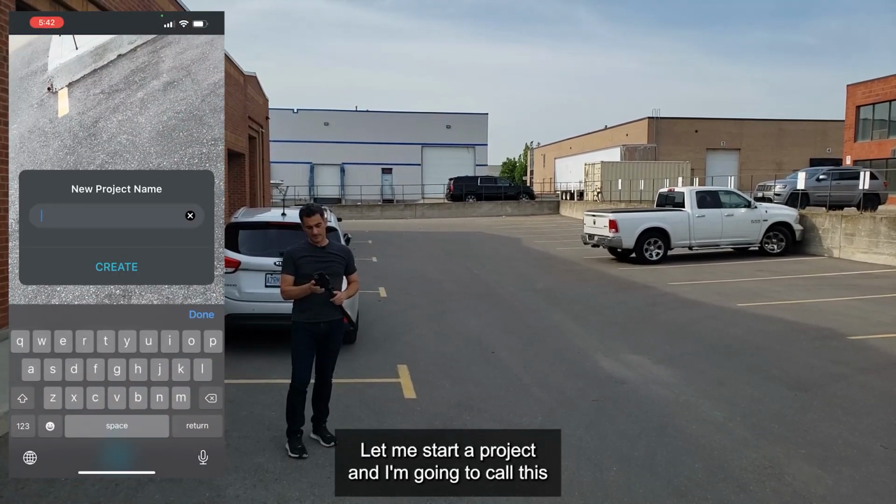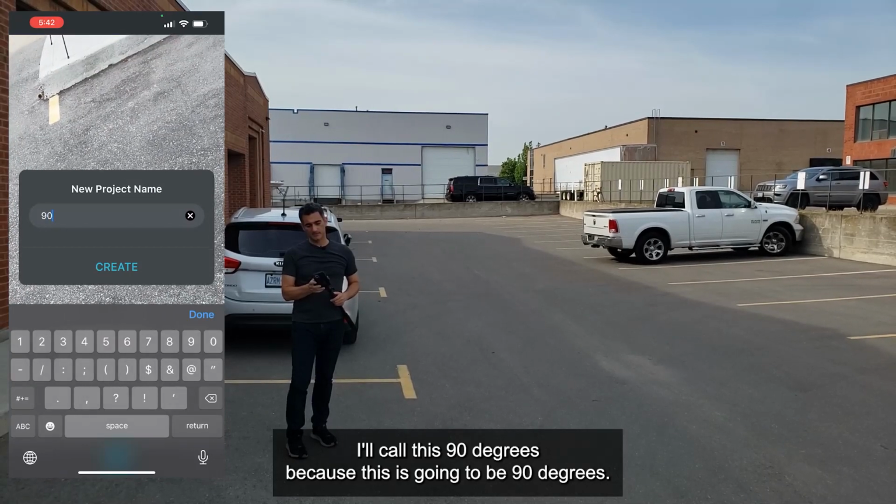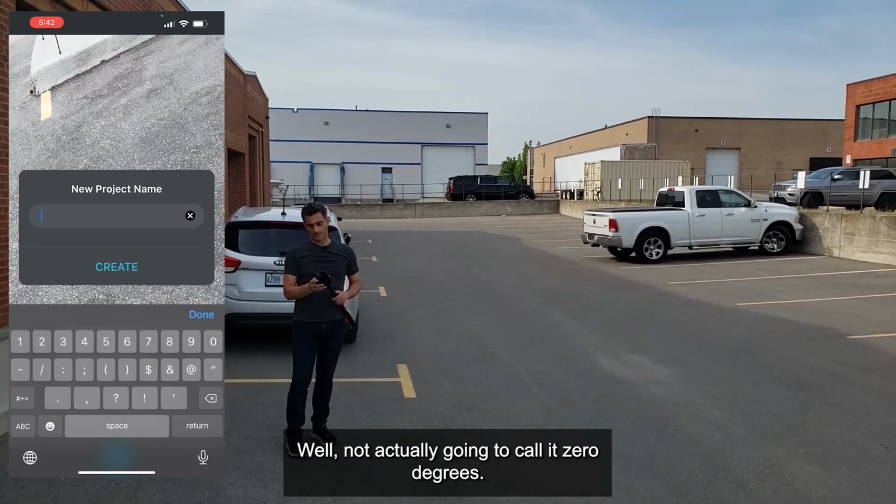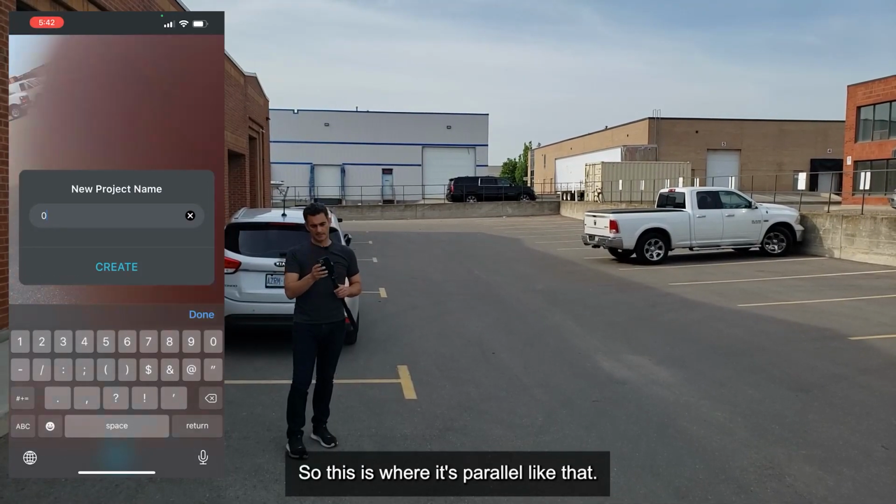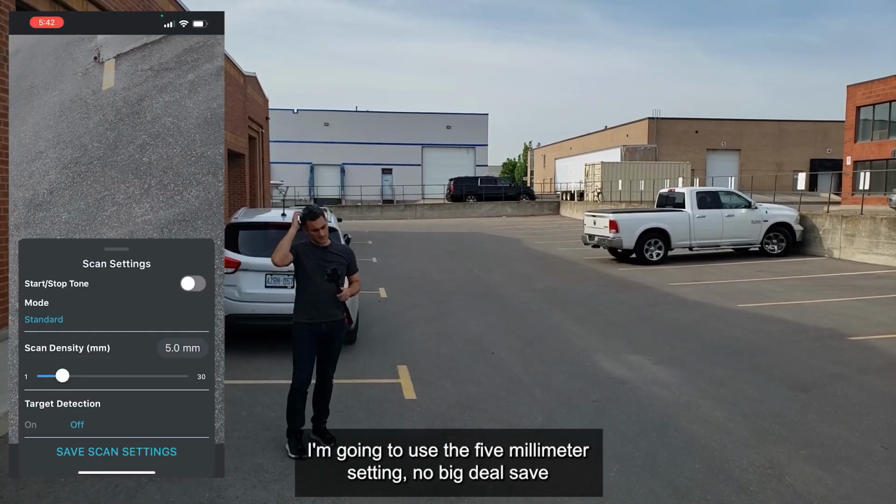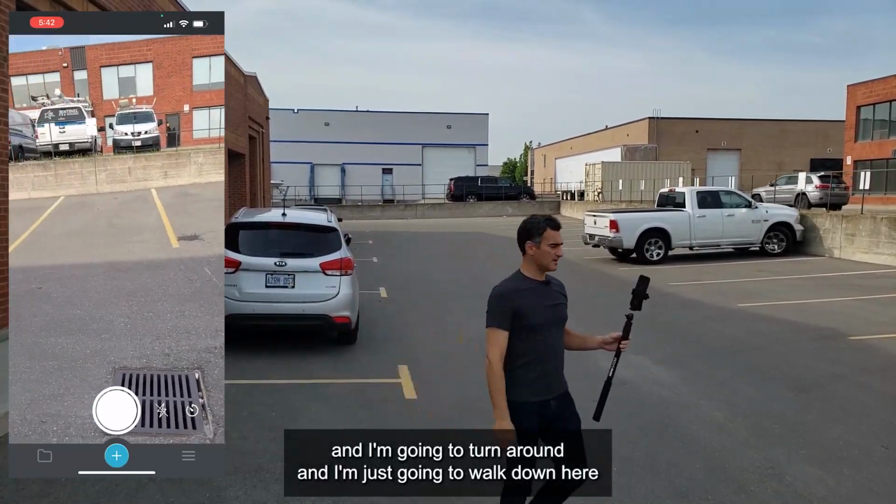I'll call this 90 degrees. Well, not actually, I'm going to call it 0 degrees. It's going to be 0 degrees to the ground, so this is where it's parallel like that. So I'll just go ahead and create. I'm just going to use the 5mm setting. No big deal. Save. And I'm going to turn around, and I'm just going to walk down here.